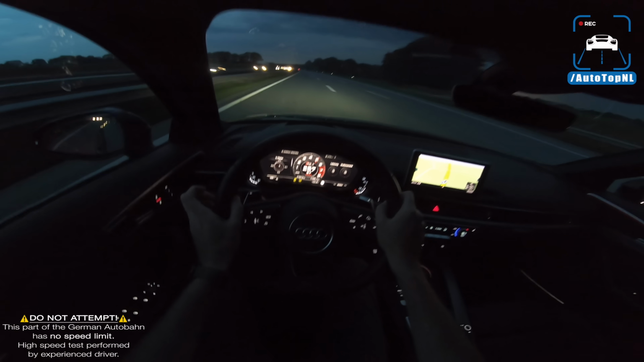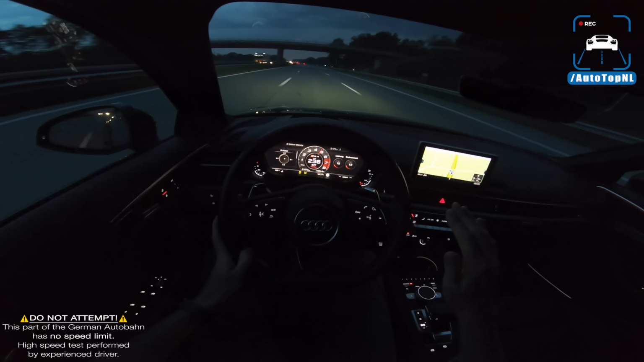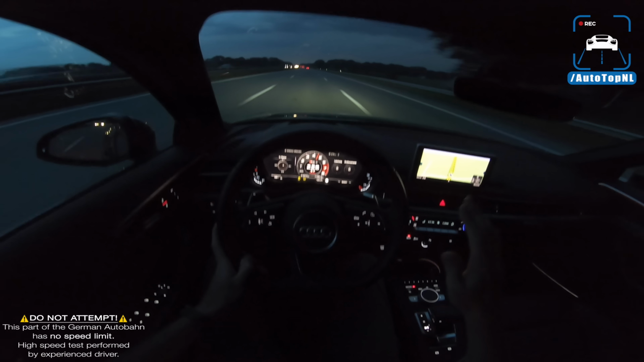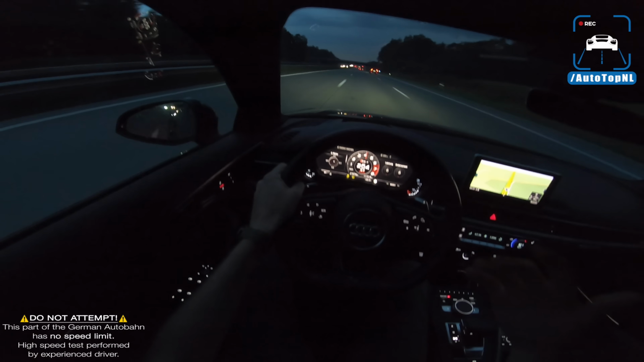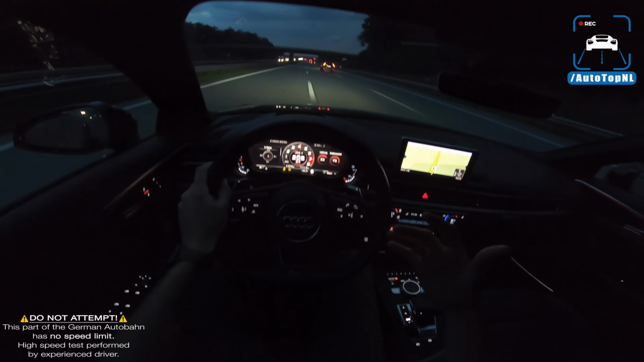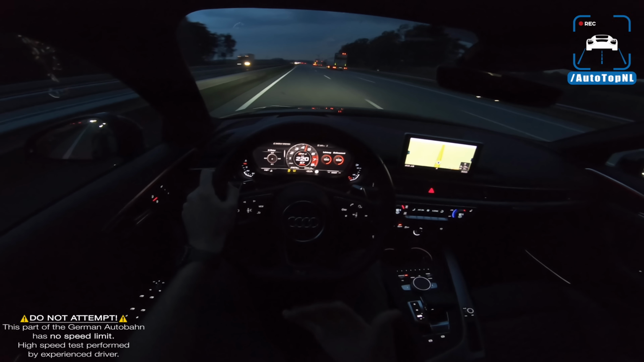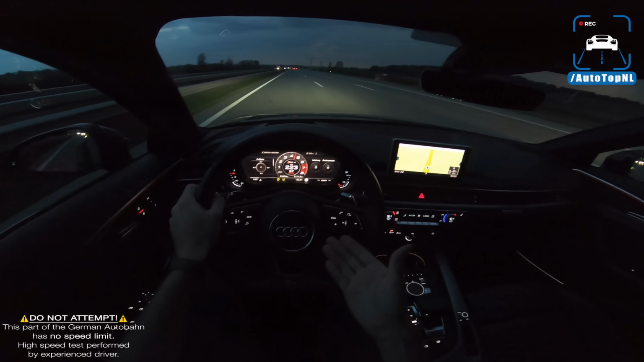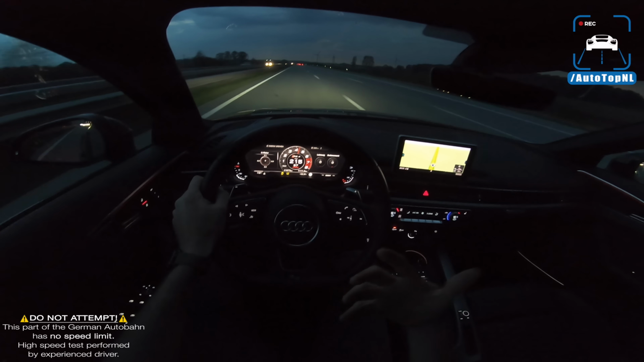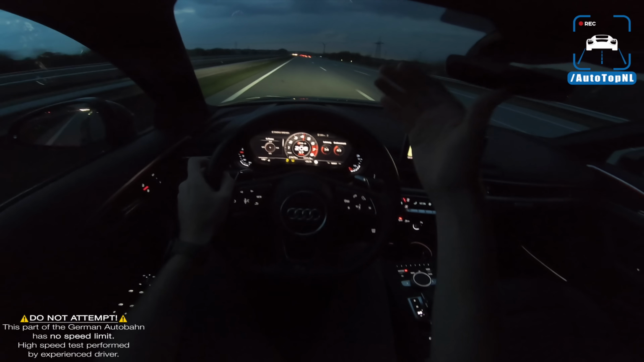This thing is seriously quick, guys, and I love the spec of this car. I think this is one of the best RS4s I've seen in my days. And I know that some of you don't agree with me on this, but let me try to convince you. There's something really romantic about doing high speeds in a family wagon on the German Autobahn.